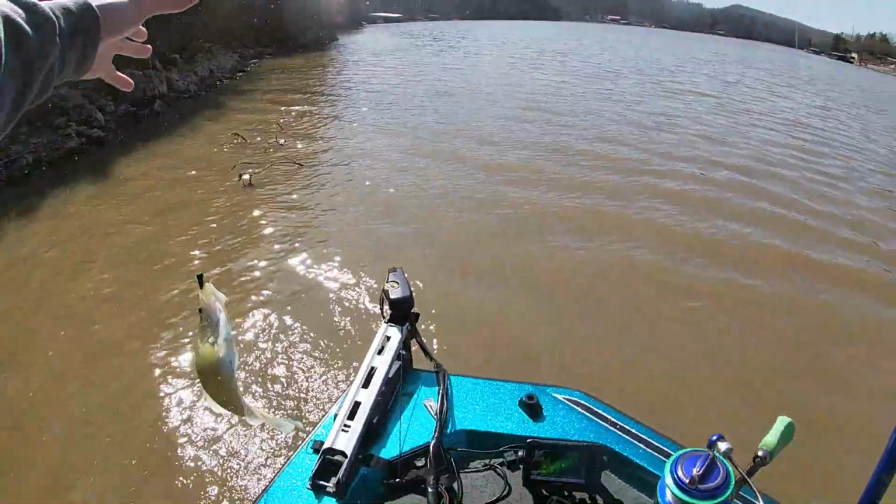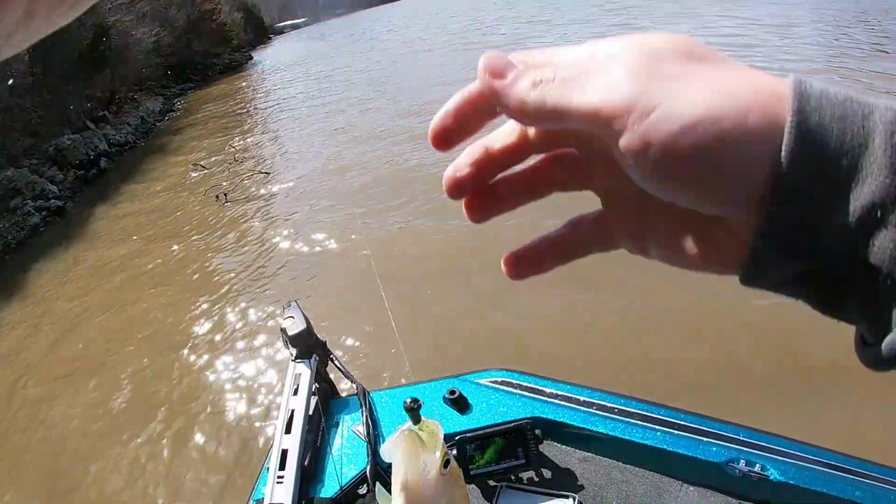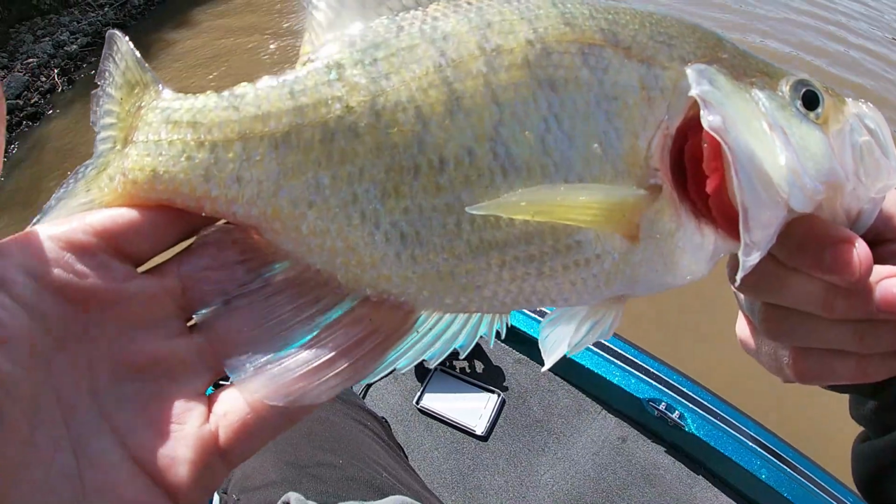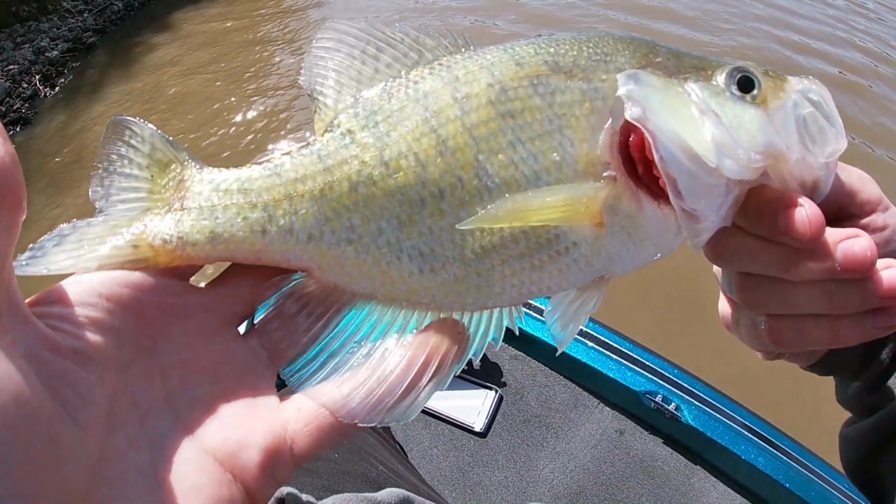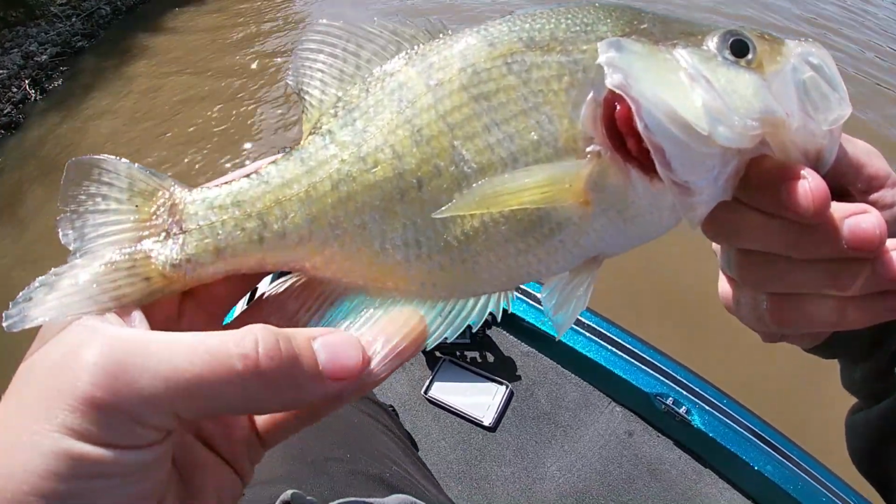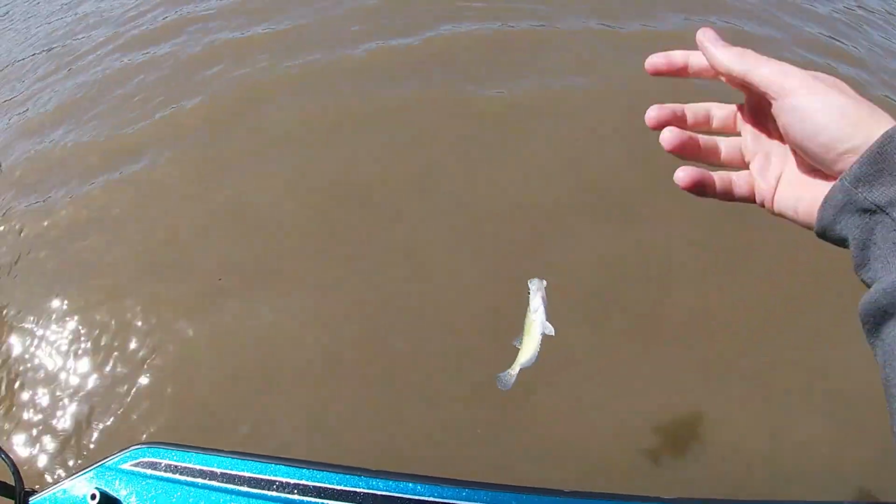There's a better one. I livescoped him off the graph right there on the deeper side of that tree. He's in the very top peak of it. There he is right there. It's probably about a 12-inch white crappie right there. It's a little more like what we're looking for there. Get him back in the water because I'm not going to be keeping him today.